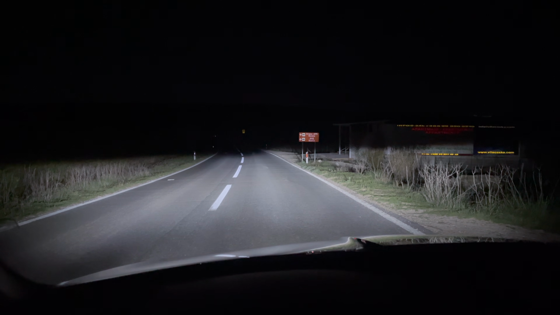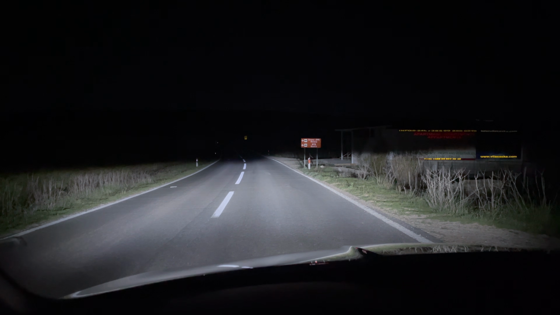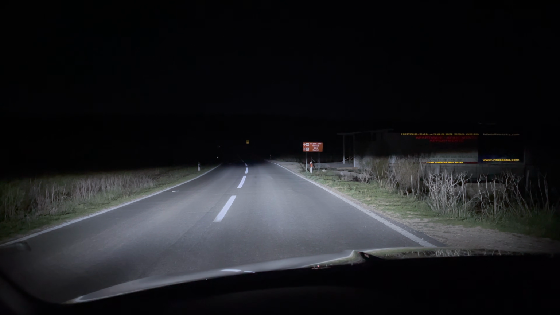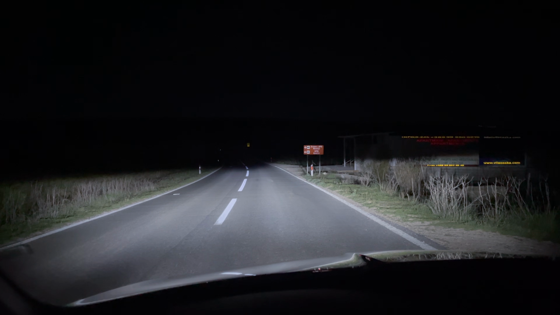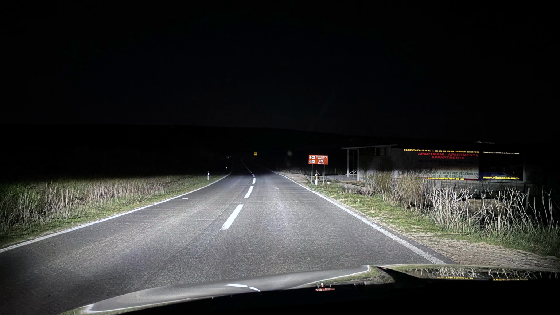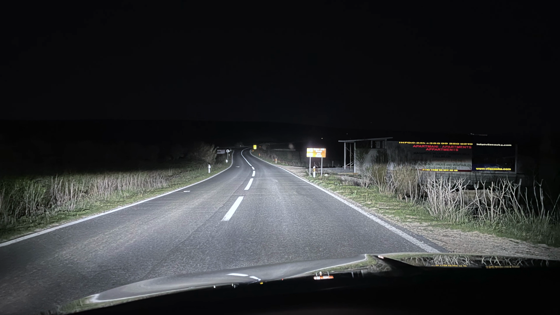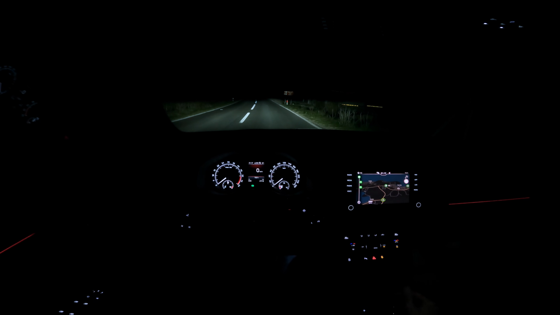So this is the iPhone camera, a better sensor again. This is the standard beam, and then the long beam. You see a lot more, and you can even see the outline of the hill and the sky. It's nice that we have an auto hold, so when you stop at a traffic light, the car just doesn't go, even when you're uphill.